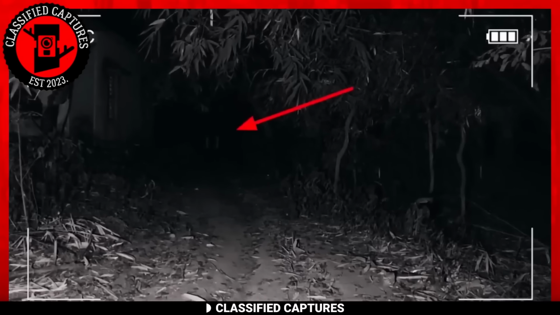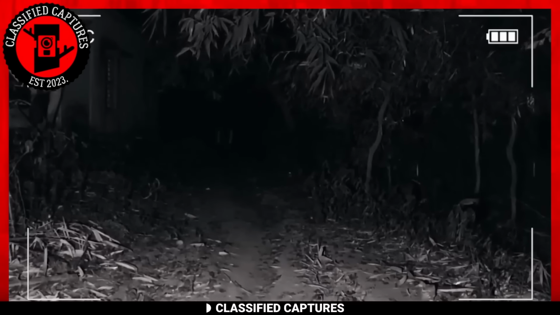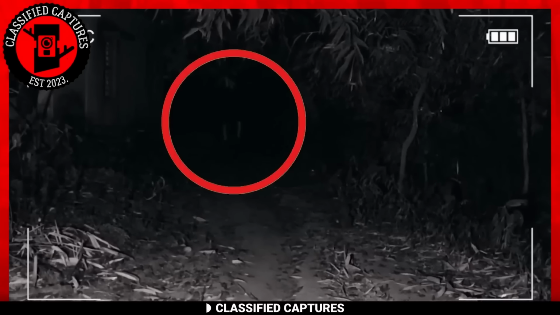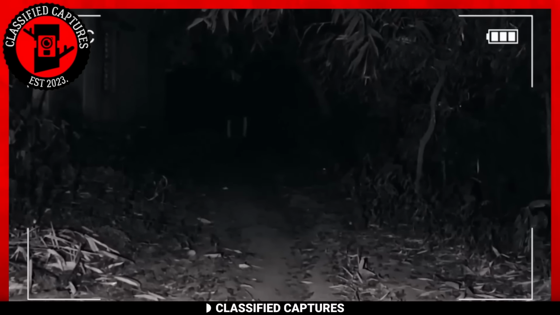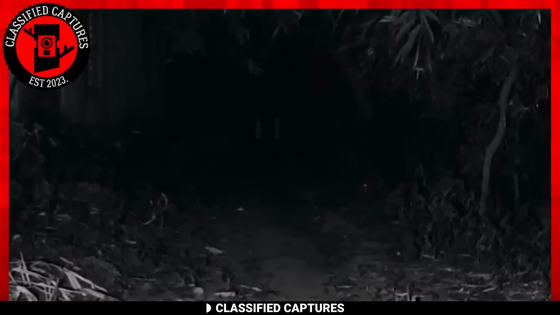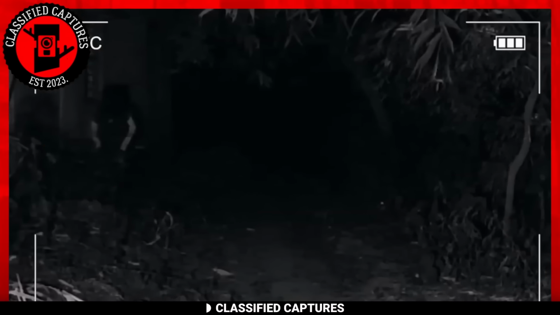Still on spooky things, let's take a look at this cam footage. Look closely and you should see it. There's a human-looking creature that seems to disappear as quickly as it appears, heading toward the camera. It moves briefly, vanishes, then reappears, and moves a little more. It's just reminiscent of a horror movie.